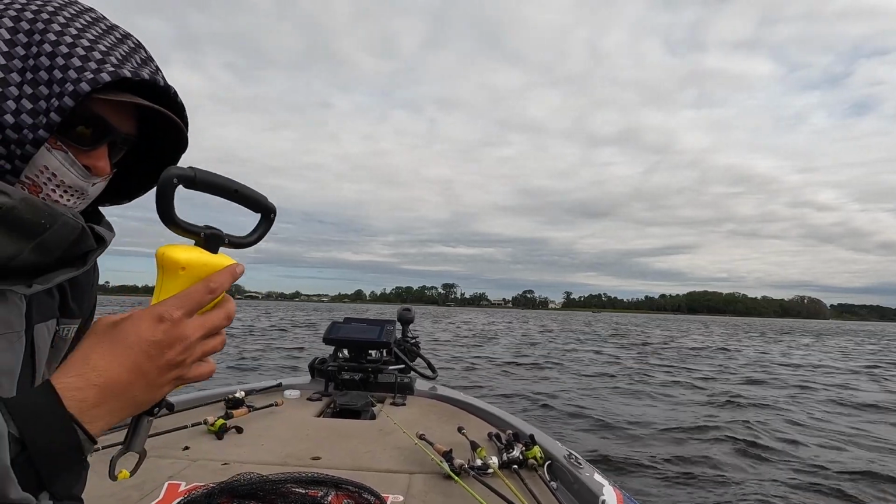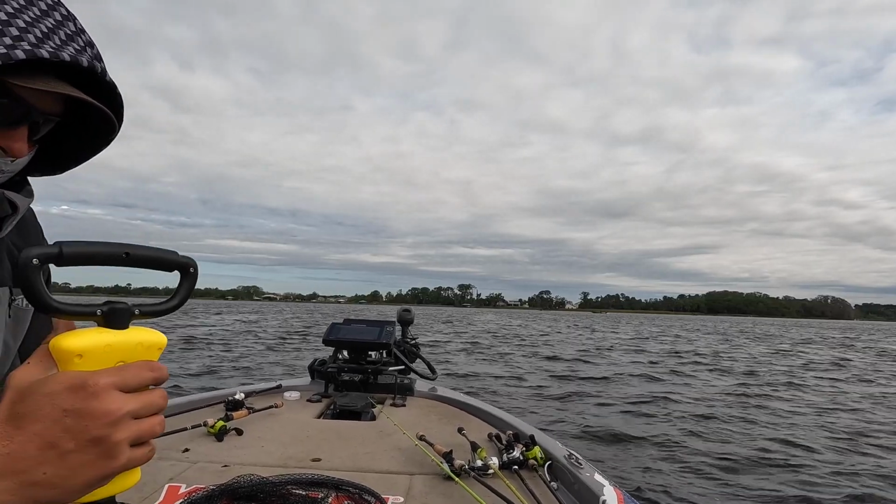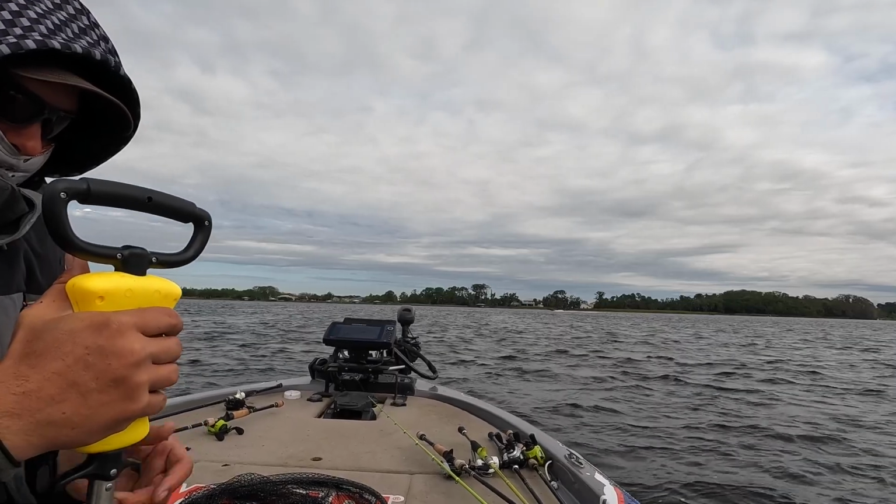Dude, he was down there alone and shot up to it. Usually they don't do that. Usually it's got to be multiple. So that's good. This is the count I was catching yesterday.